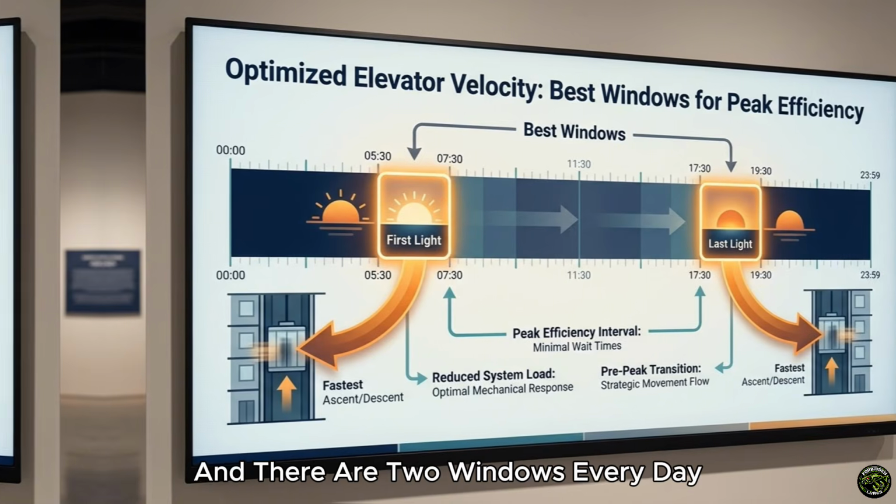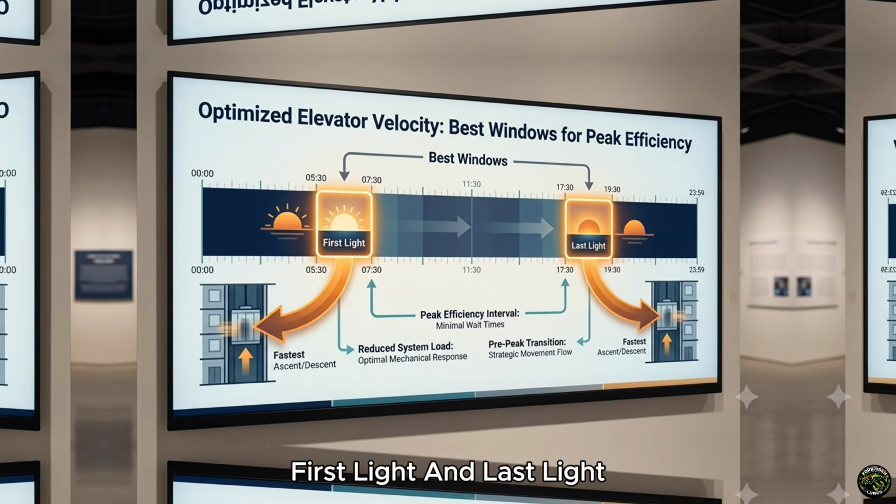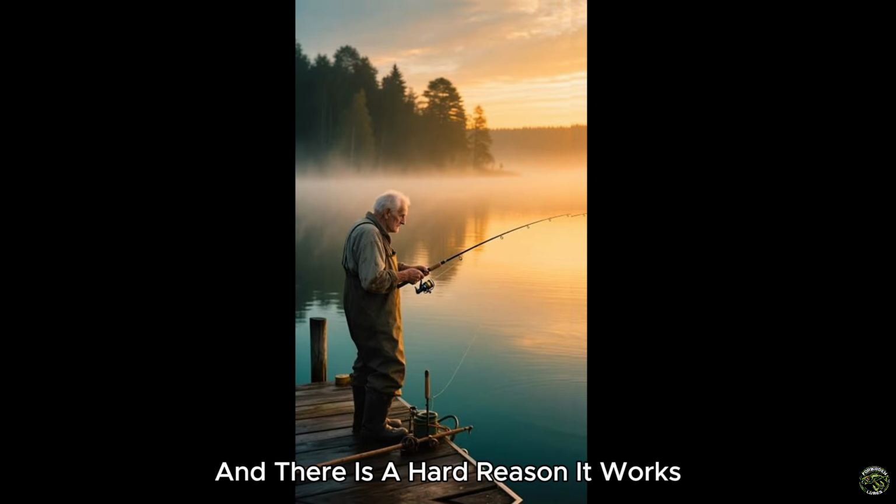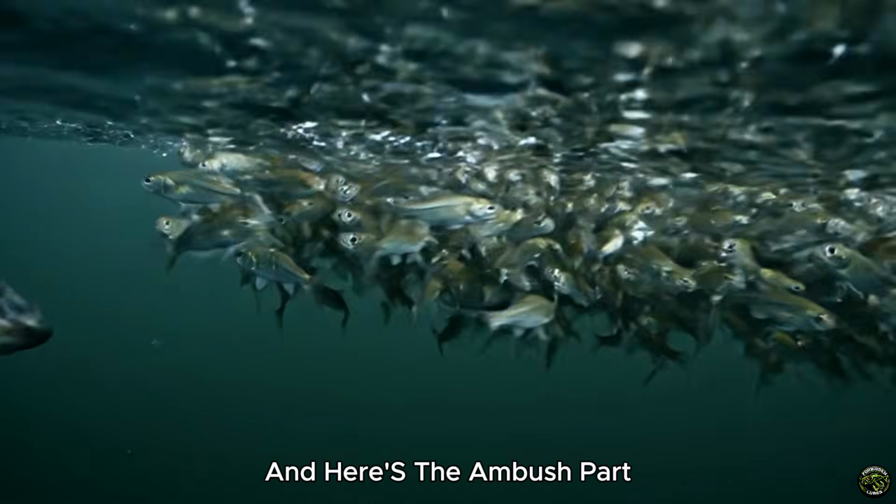And there are 2 windows every day when that elevator is moving fastest, and those are the windows that fill boats. First light and last light. The old-timers call it the magic hour, and there is a hard reason it works. Those are the moments the light is changing fastest, so the whole layer is on the move. And here's the ambush part.